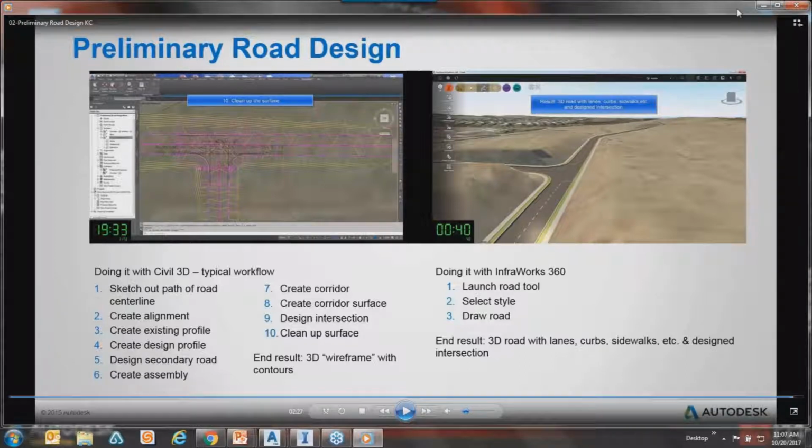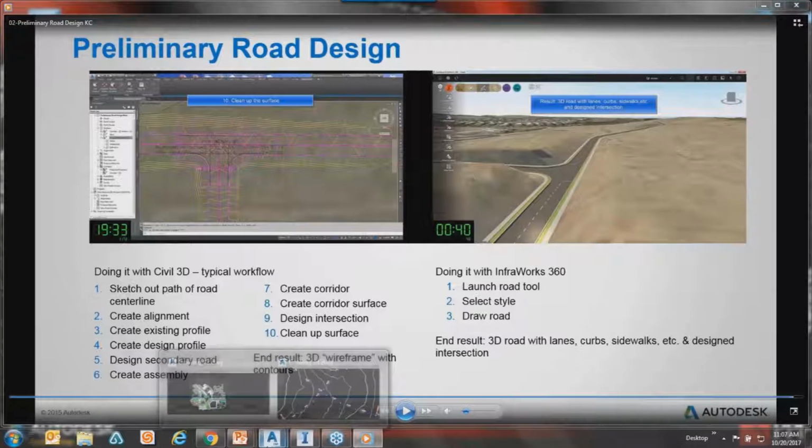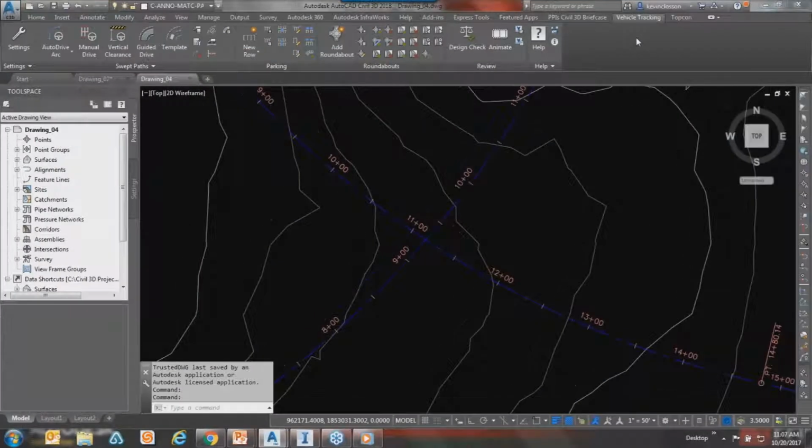So anyway, let me just throw out a question here that came in, because it's relating, I believe, to exactly what you're talking about. So Mike asked, how would you actually build a project using InfraWorks 360 if you are not using real accurate survey data? It's a good question. Well, it depends.